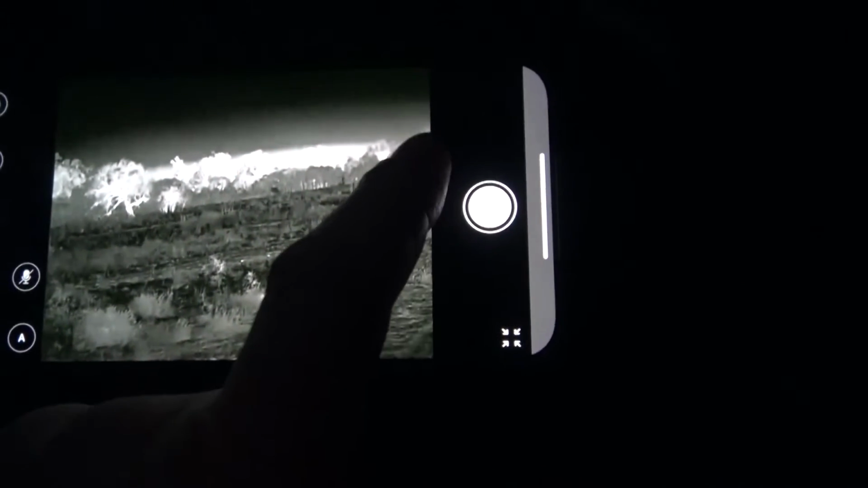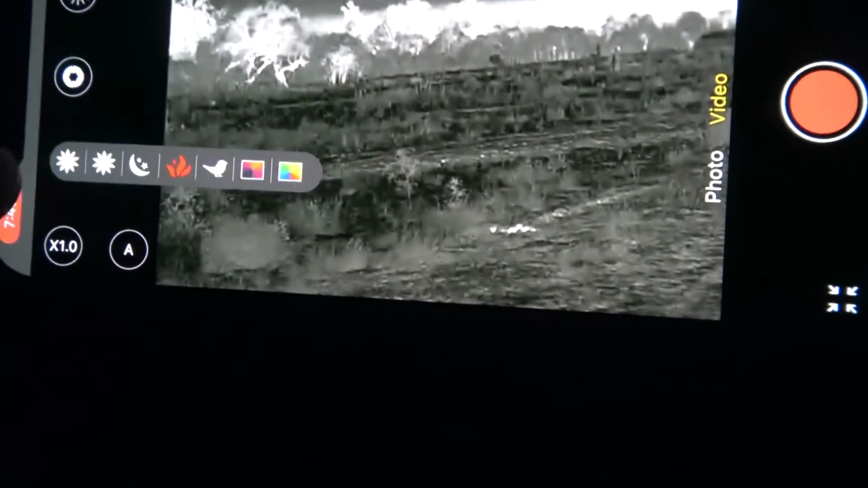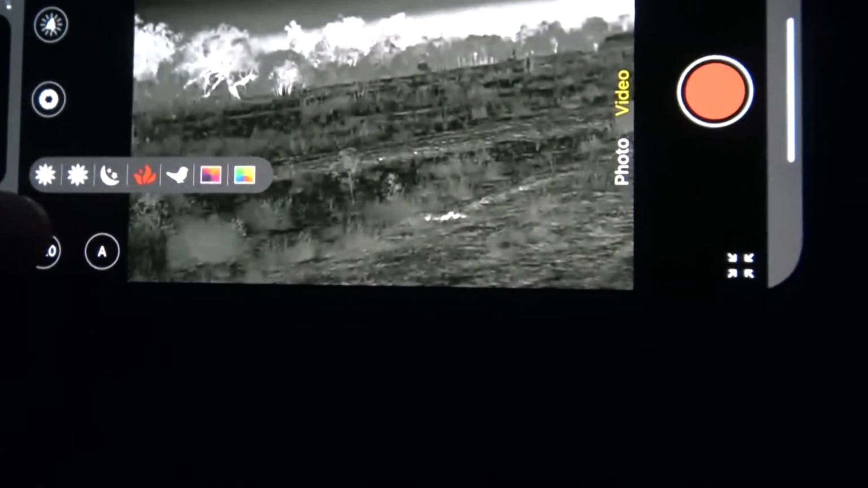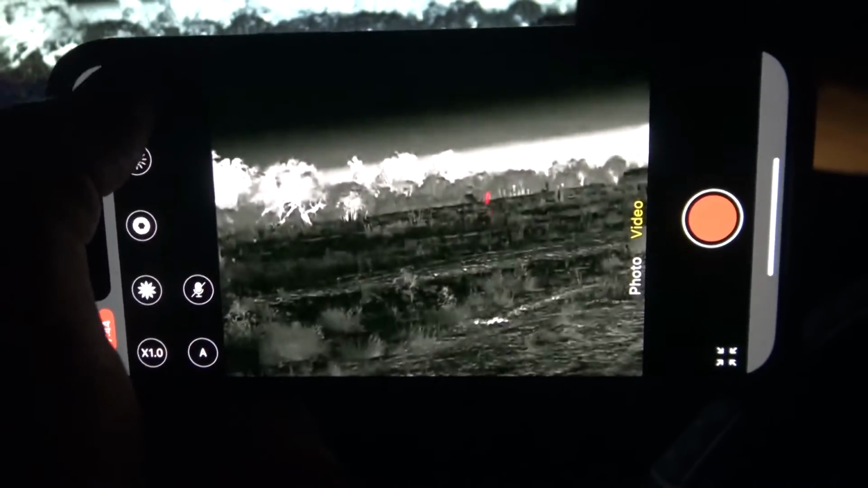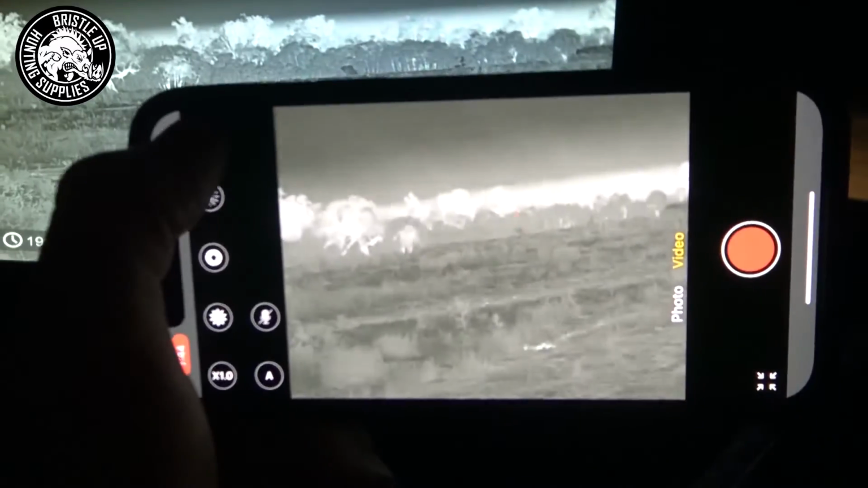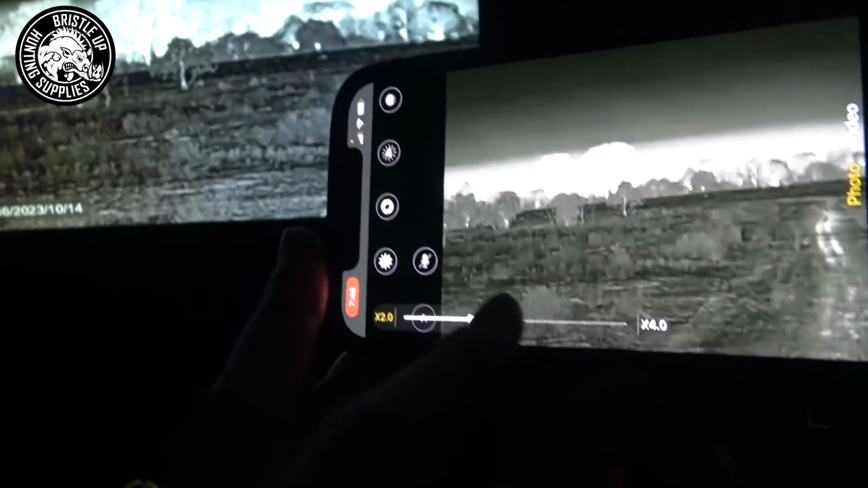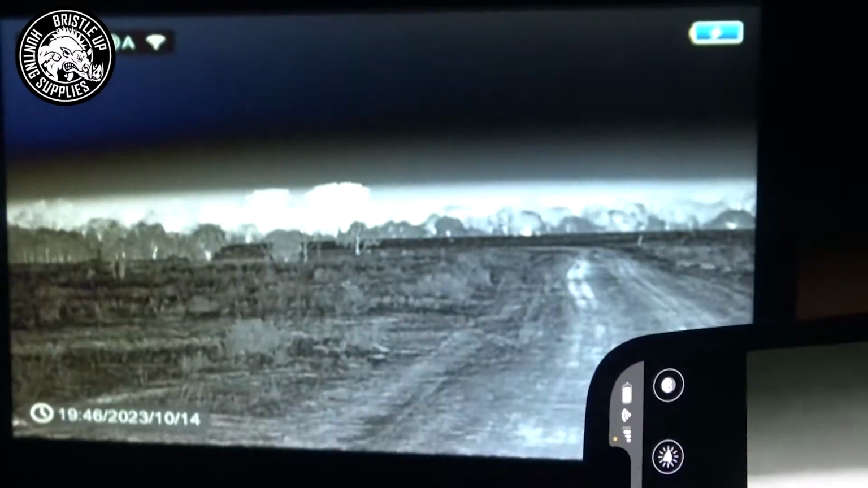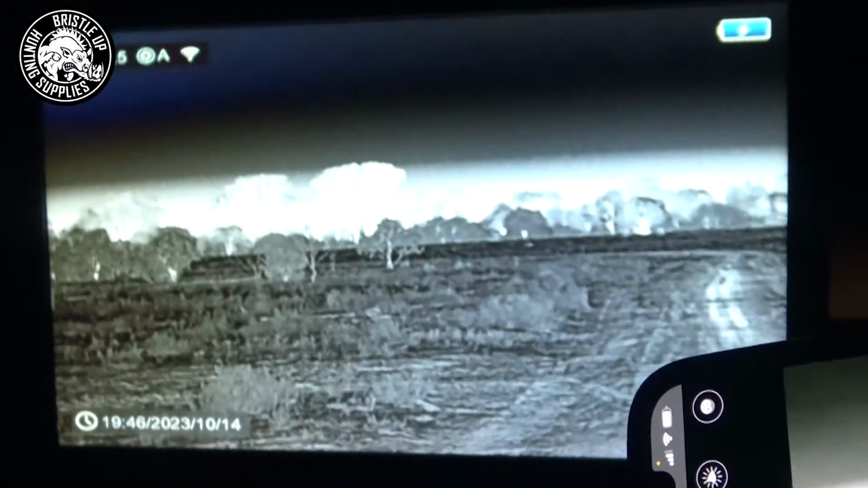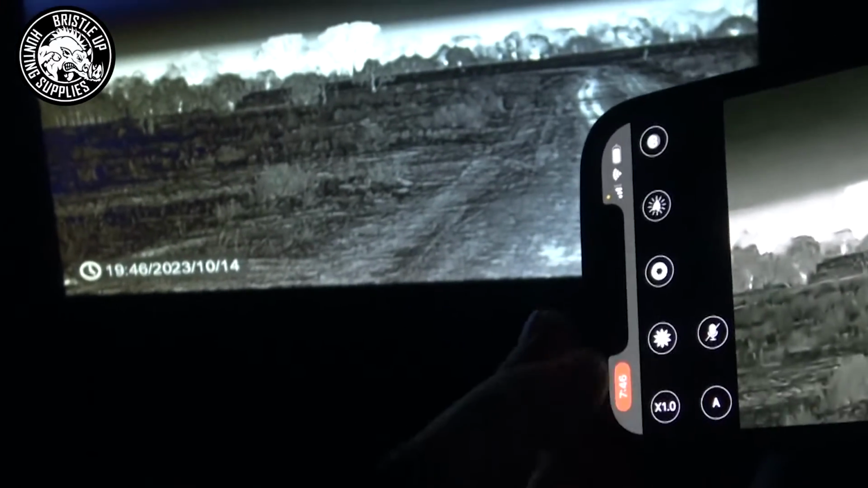So what you can actually do on the app is you can video, take photos, you can change the color palette. Now as you'll see, I've changed the color palette there, and it's changed on the monitor as well. We can change the brightness and contrast, as you can see here. It's adjusting it on the monitor too. Alright, now I'm going to see if I can record this. Now if we zoom in on the phone, we zoom in on the monitor. So you basically can use your phone like a remote control. So it sort of gives you the best of both worlds.